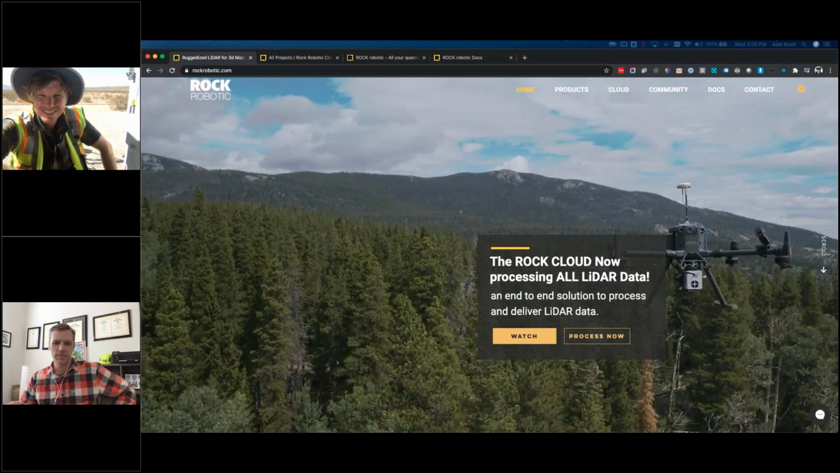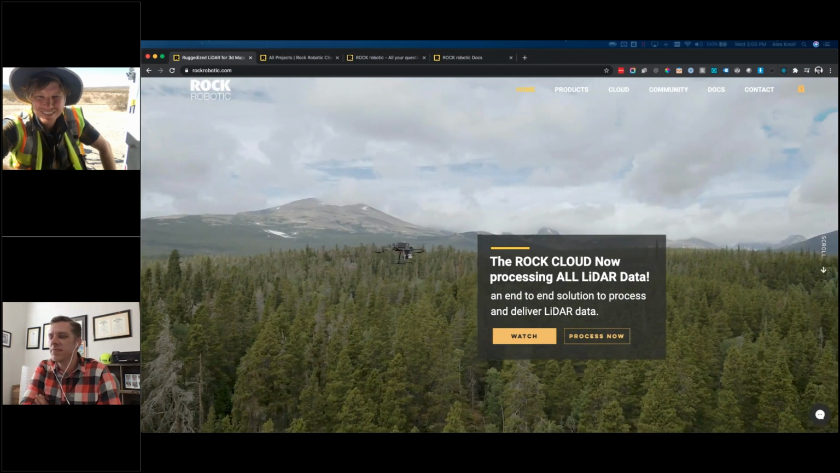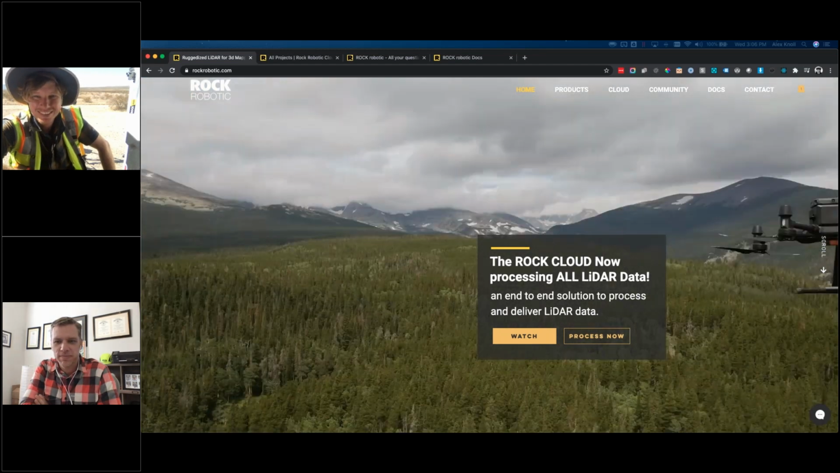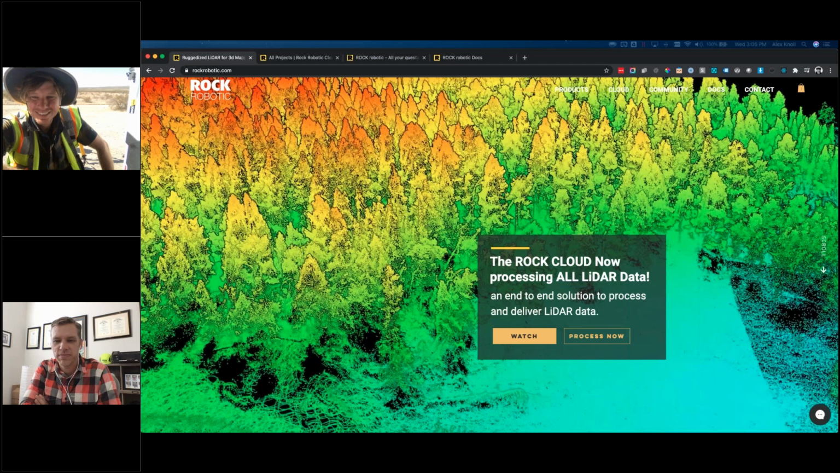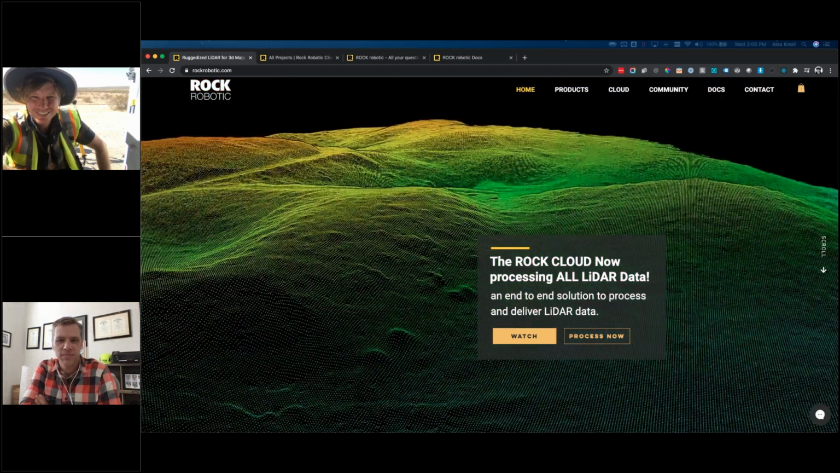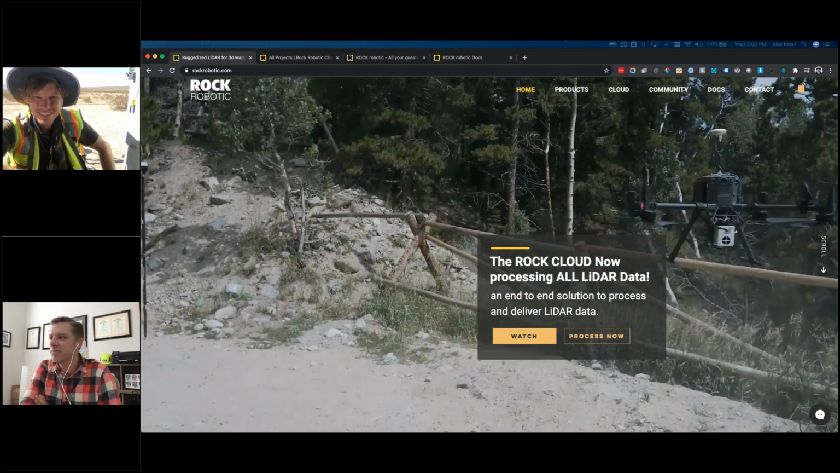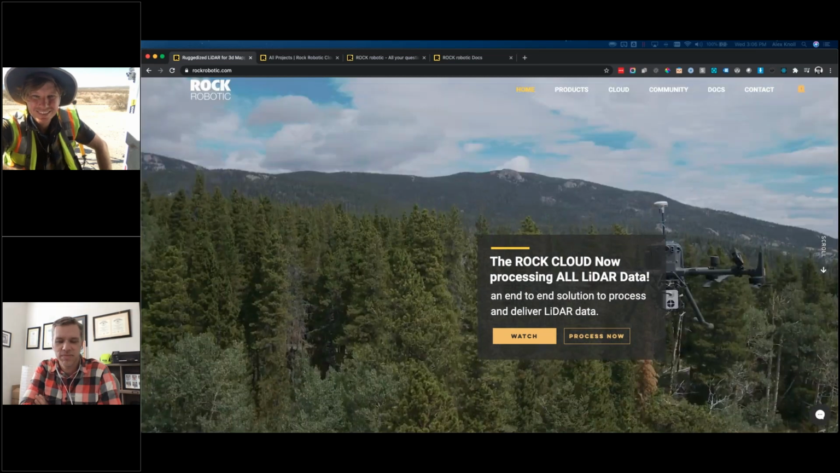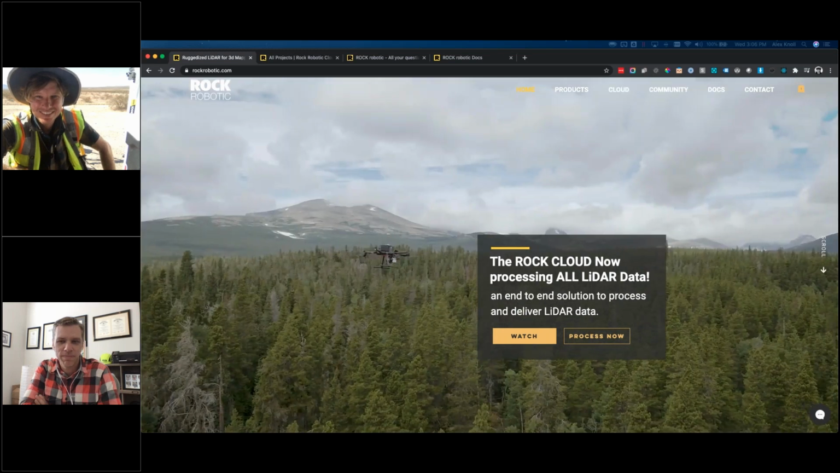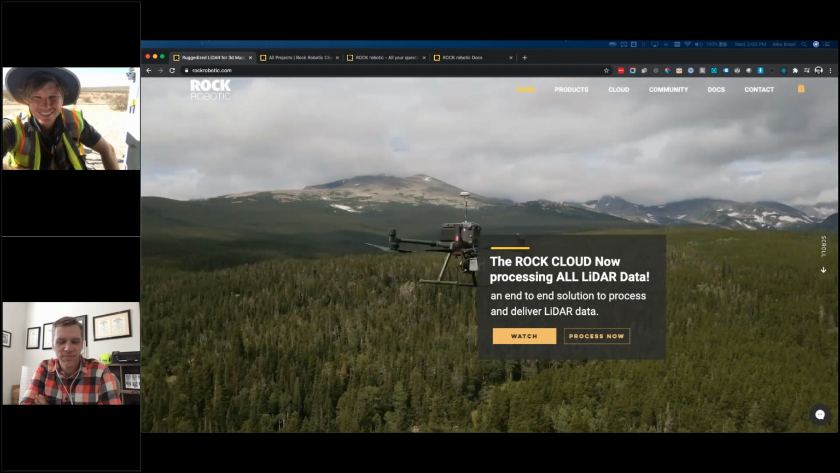There's some exciting stuff going on in the world of LiDAR lately. Boy, there's been a crazy couple of months of seeing new products come out. And today we have Rock Robotic with us. They're going to talk about their platform. You've got the DJI stuff that was announced recently, all kinds of cool, interesting things going on with LiDAR. I'm not a LiDAR expert by any stretch of the imagination, and these two guys are. So I'm going to turn it over to Alex and Harrison, and take it away.